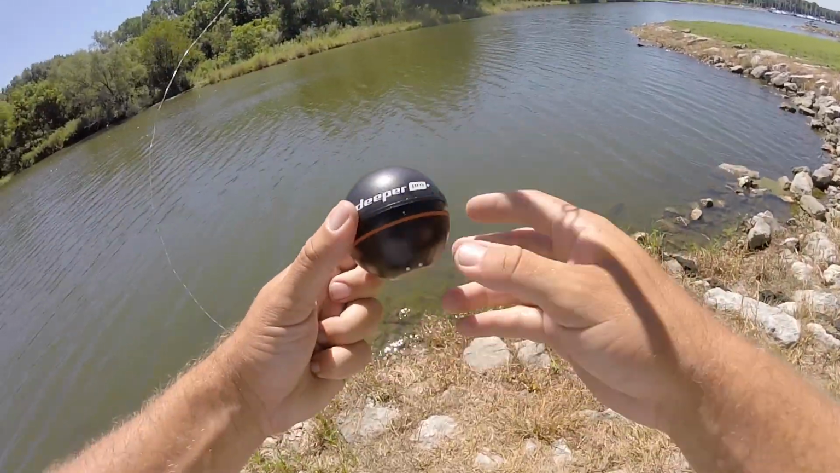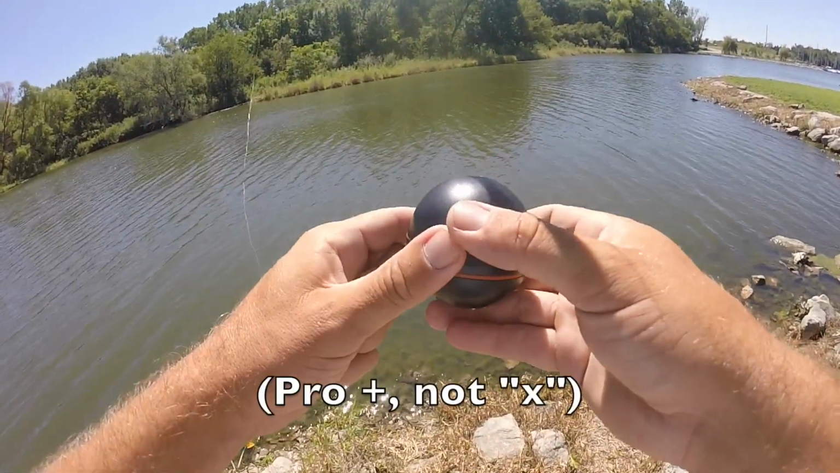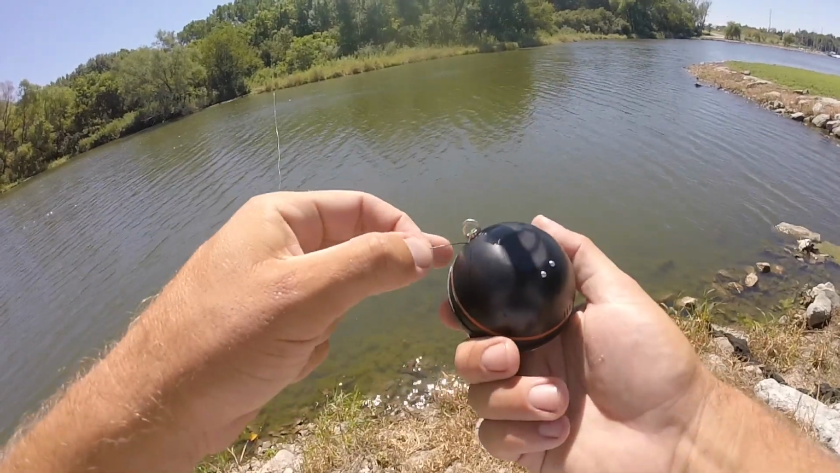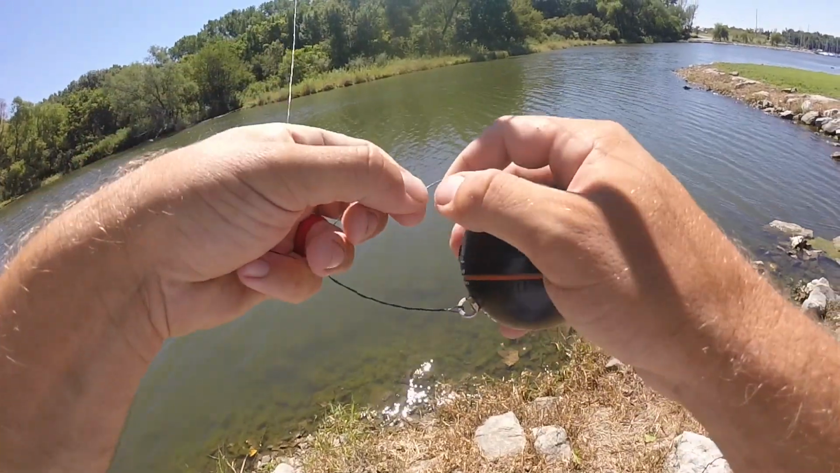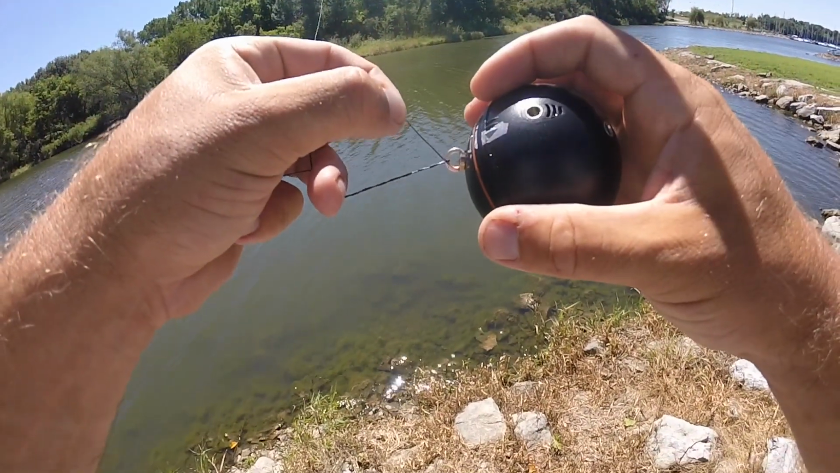Alright, got the Deeper all charged up at home. The Deeper Pro X is what we're using today. Obviously we need to tie it on as the first step. I like to just use a simple improved clinch knot. Nothing really special is needed here, so I use that.